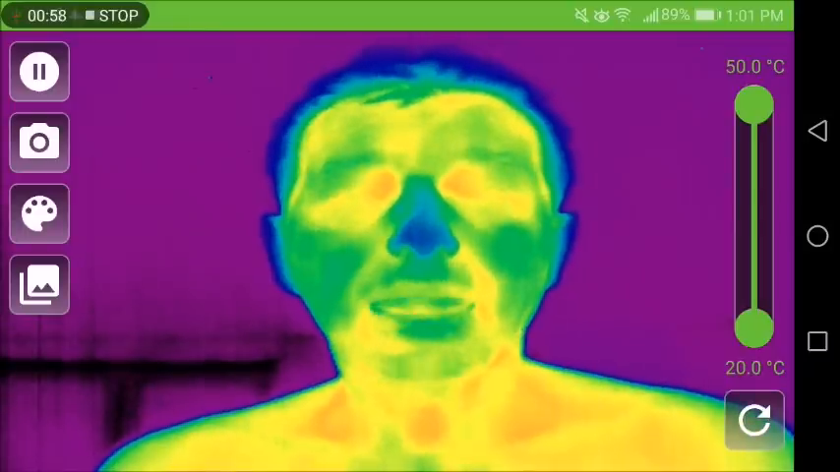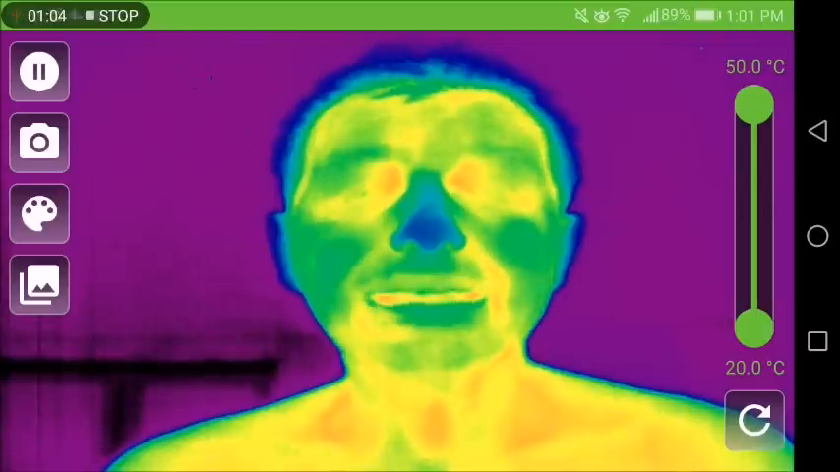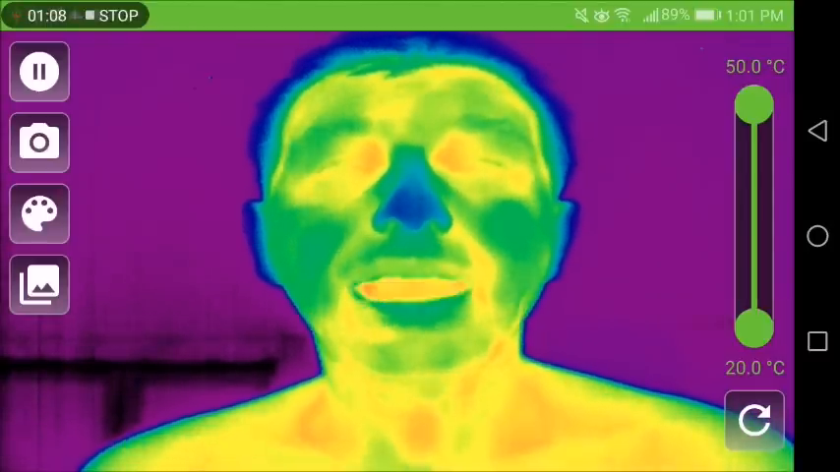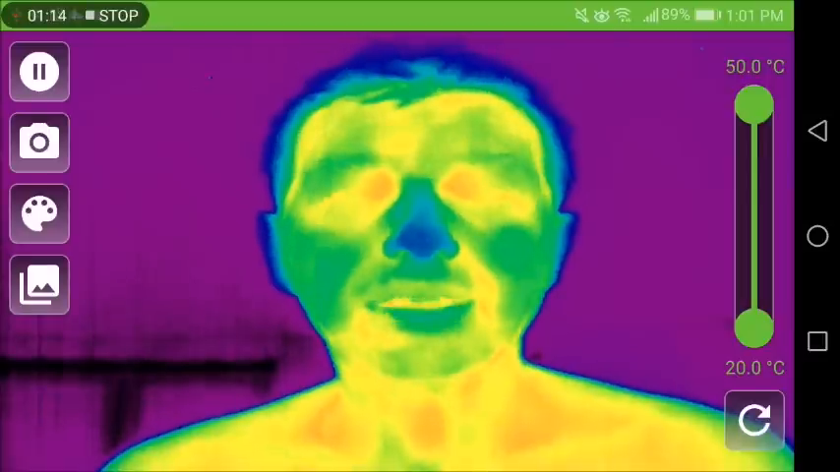Now, with ThermoBuzzer and thermal imaging, there are no side effects, there's no radiation. Basically, it just takes an image of the infrared spectrum of light, which is directly linked to the temperature in our body or in different parts of our body.